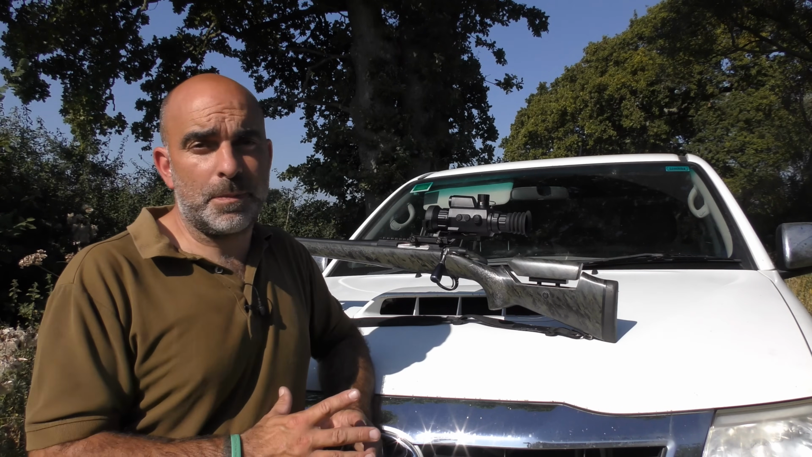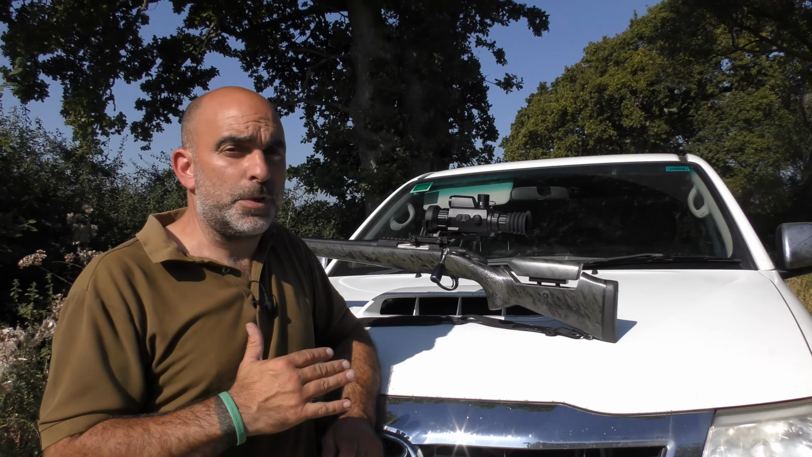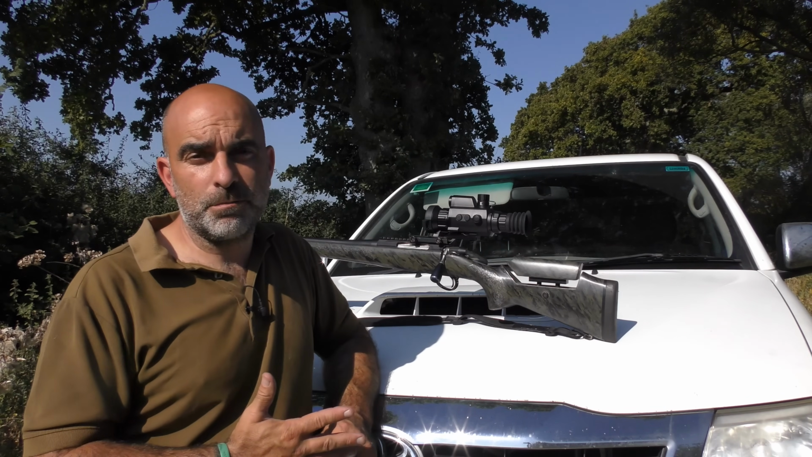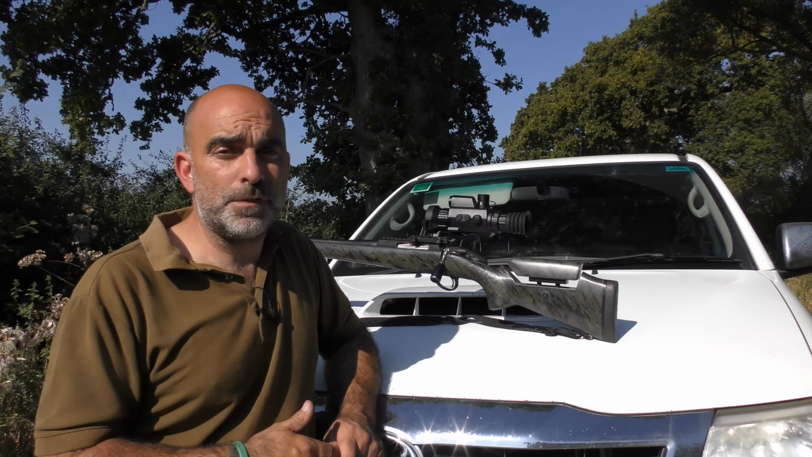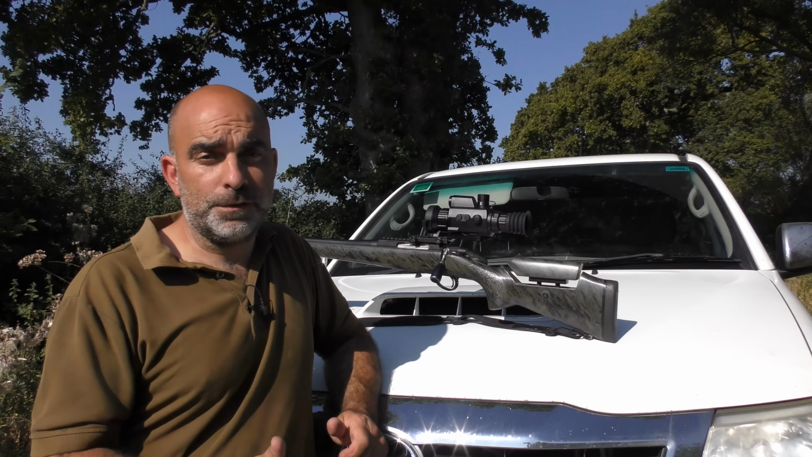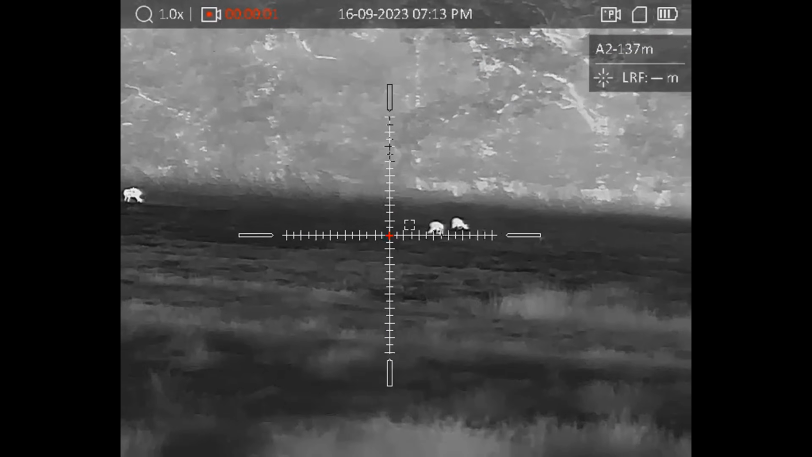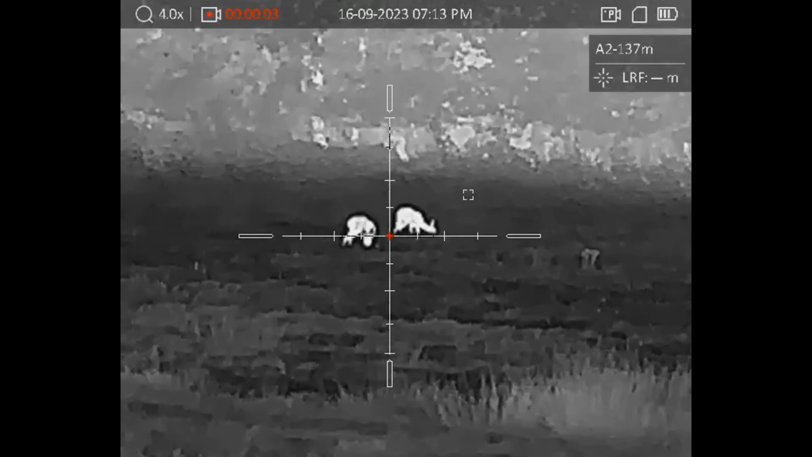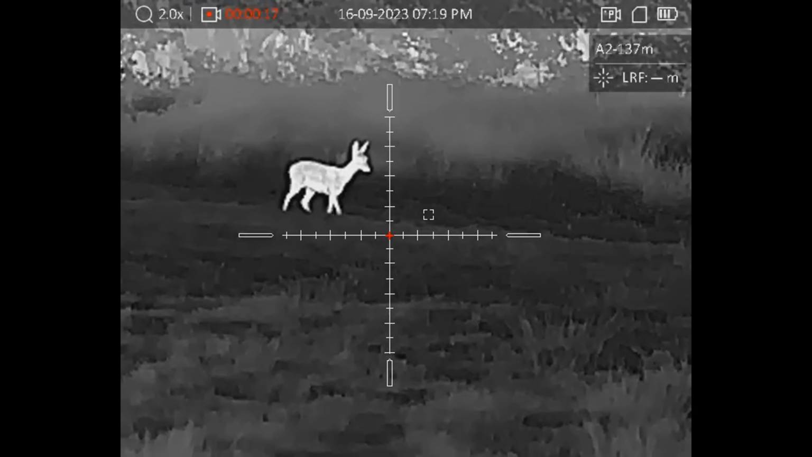Now I took this setup out last night to see if I could find a fox with my mate Gary. So we spent a fair bit of time walking around the farm looking for a fox, and to be honest, all we found initially were a lot of deer. First off we bumped into a roe deer with a couple of young, and we spent a little bit of time watching her, then moved in a little bit closer just so we could get some nice footage of her.